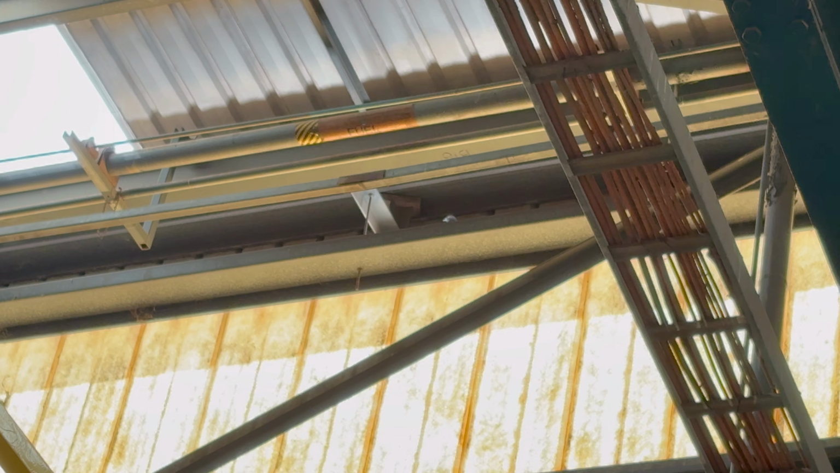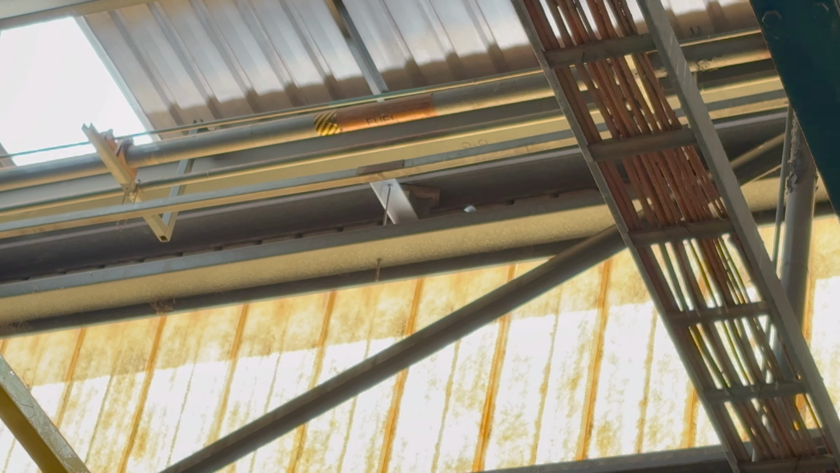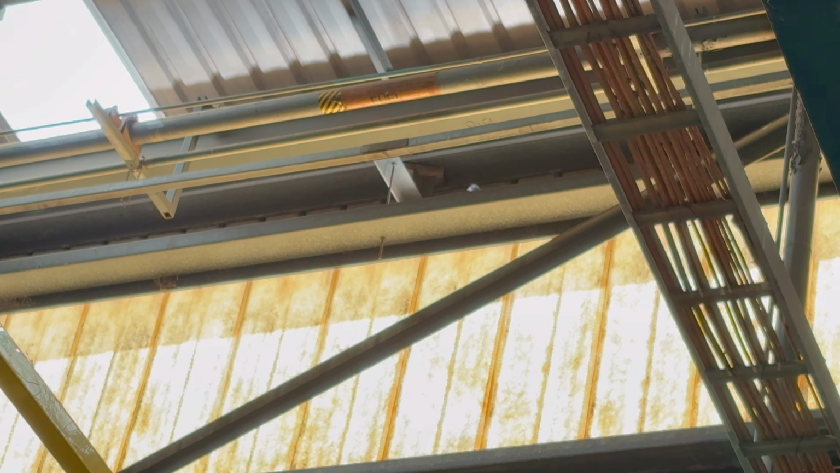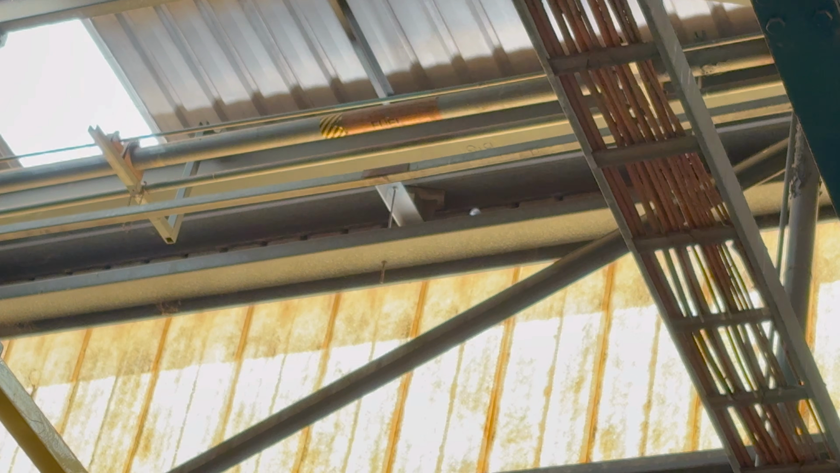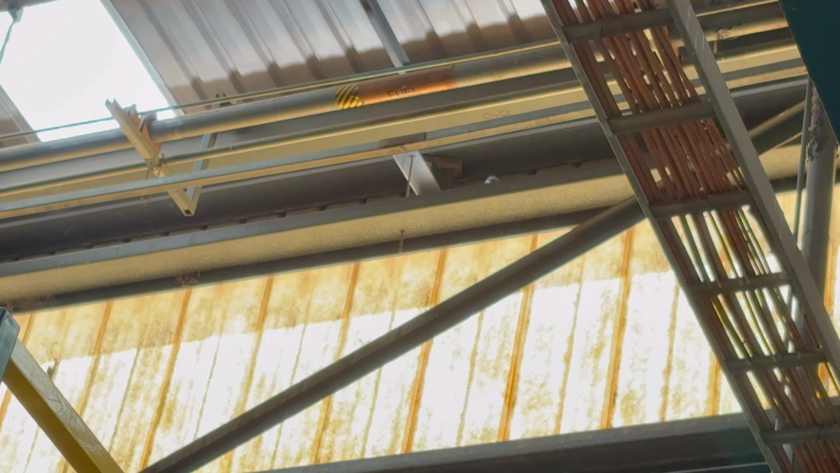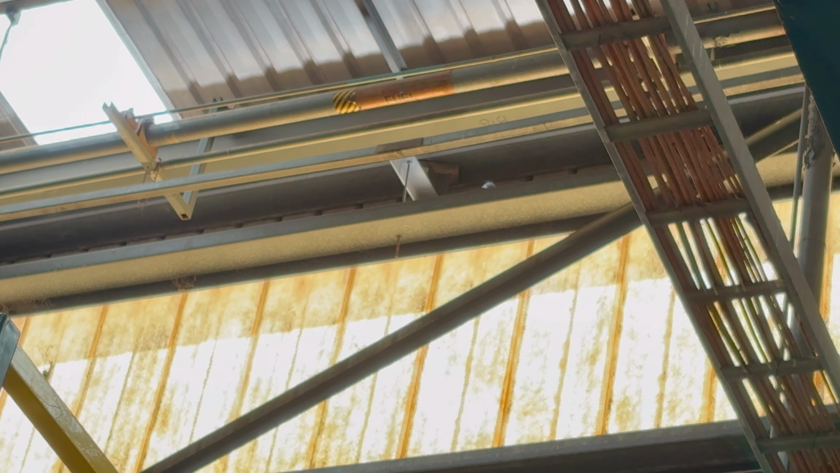Upon closer inspection, one of those pipes up there is a fuel pipe. Now, it's a long way away from where the shot would be, but from where we are standing here, where we could actually get a safe shot, he's way too hidden in amongst that Z purling. This one is an absolute headache.